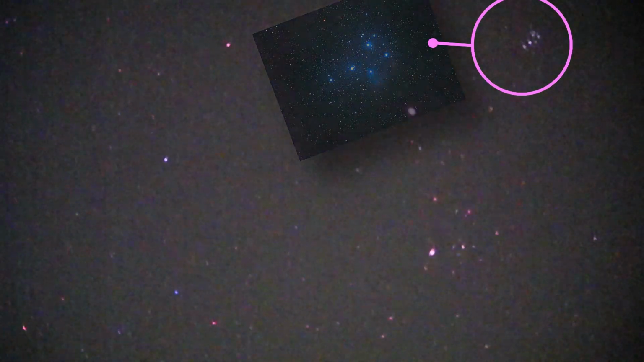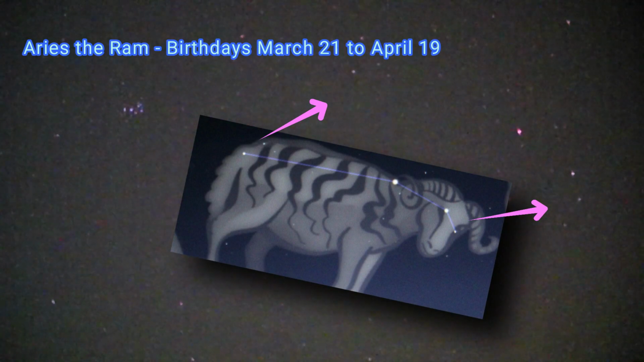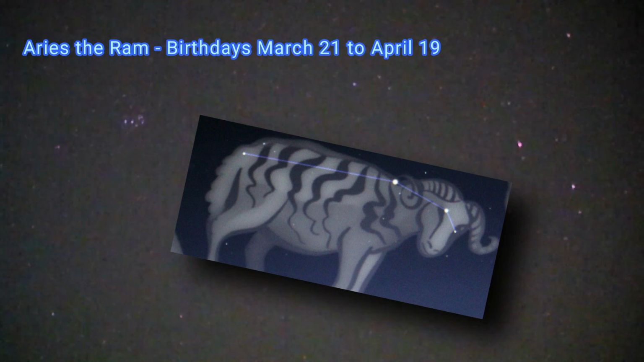Once we've identified Taurus, we can go to the right and we'll come across Aries the Ram. So going backwards through the constellations, as it were, and you've got three stars on the right hand side, and it's in line with the fourth. Somehow that's a ram. Okay, if you can make that out, you've got a bit more imagination than me.